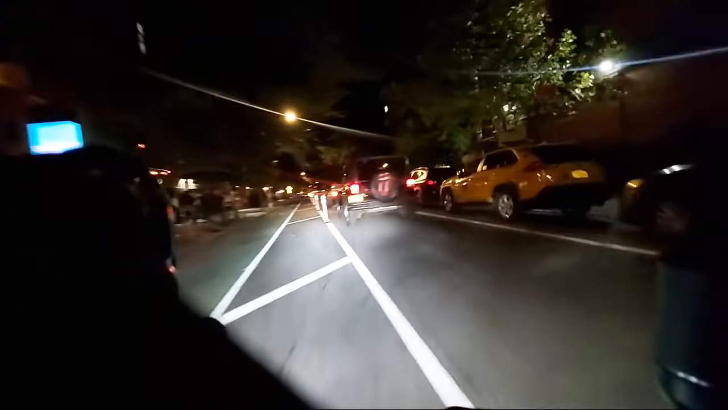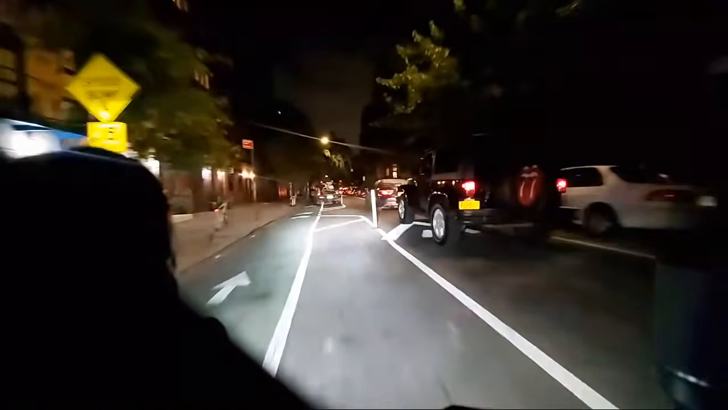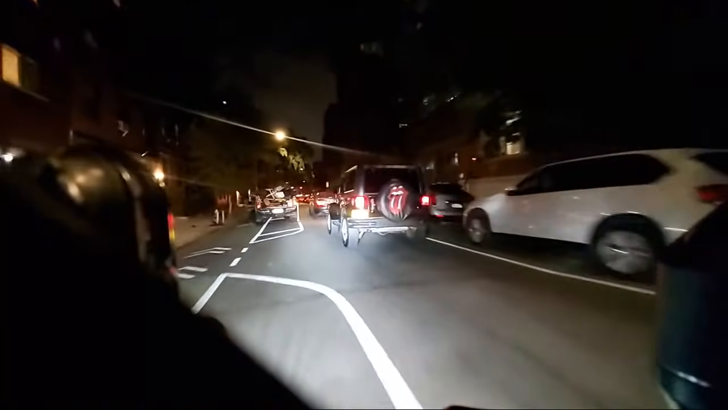Oh my god. You cunt! Did you hear that long honk? Look at the tailgating here. Look at this, this is some road rage right here. The Jeep is fucking pissed. Listen to that aggressive honking.